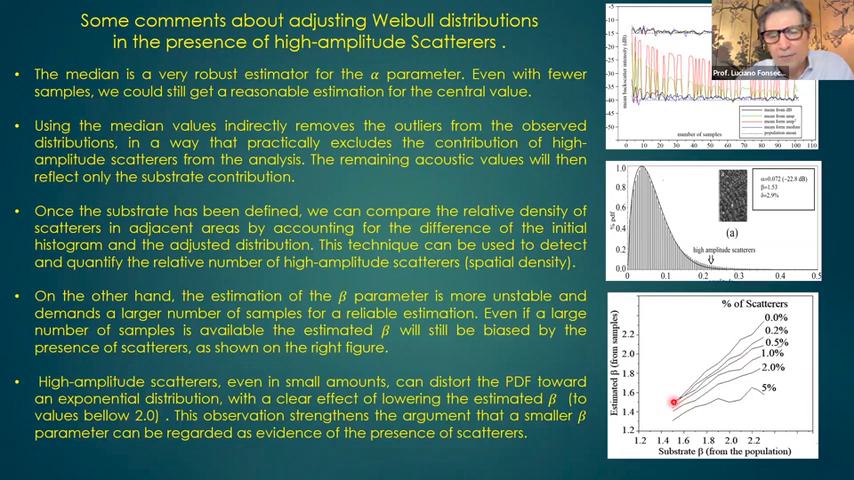So if you do not have high amplitude scatters, so if the substrate beta is estimated from the data, you get a line here. So if you start with 2, you end with 2, and that's the expected one. But if you have like 1% of high amplitude, if you start with 2, you end up with 1.8.